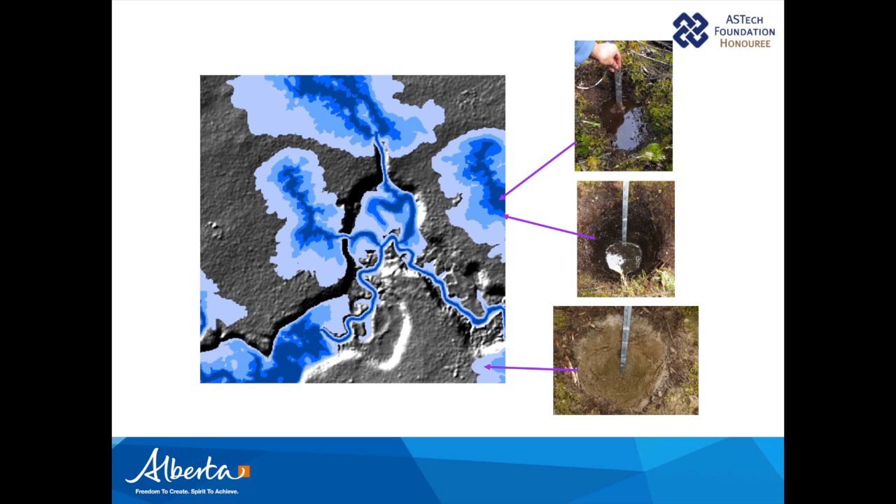We did one FMA, forest management area, near Hinton. It was 1 million hectares. At the time, it ran for 3 months on 48 computers. And the reason is because it's 1 meter by 1 meter by 1 meter. It's a lot faster now, but it is still a matter of months and not days. And we keep that very high resolution for the quality of the output.